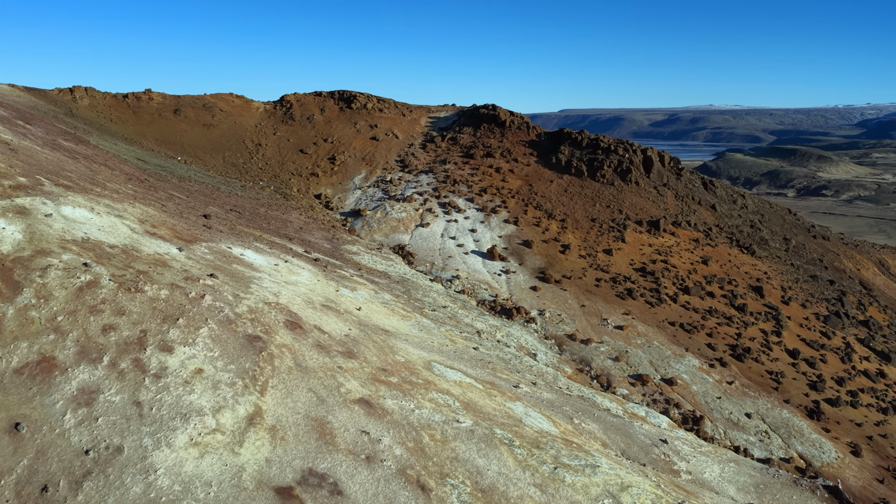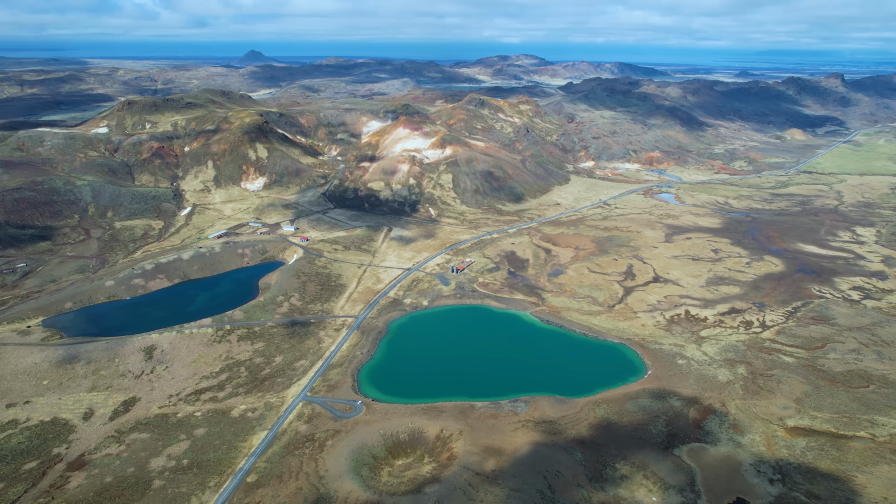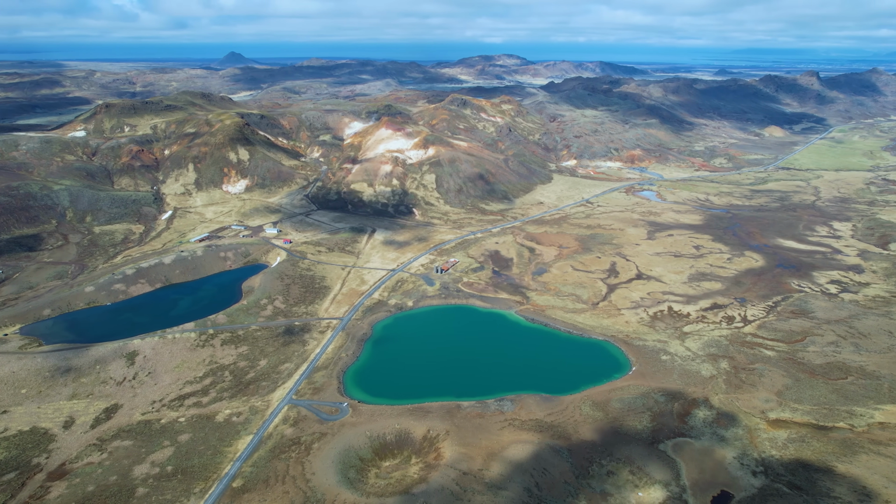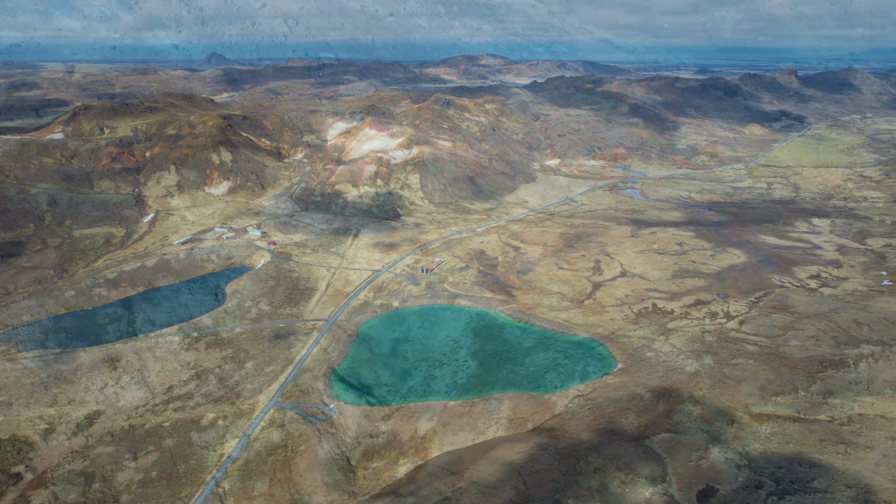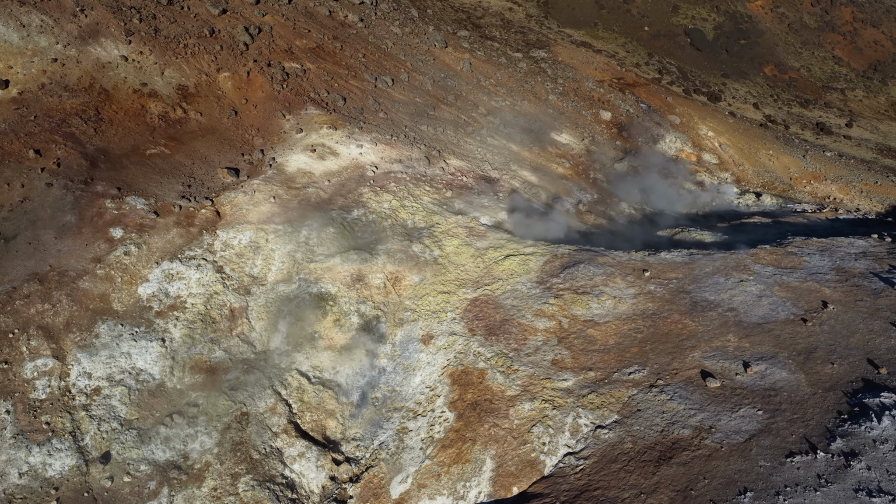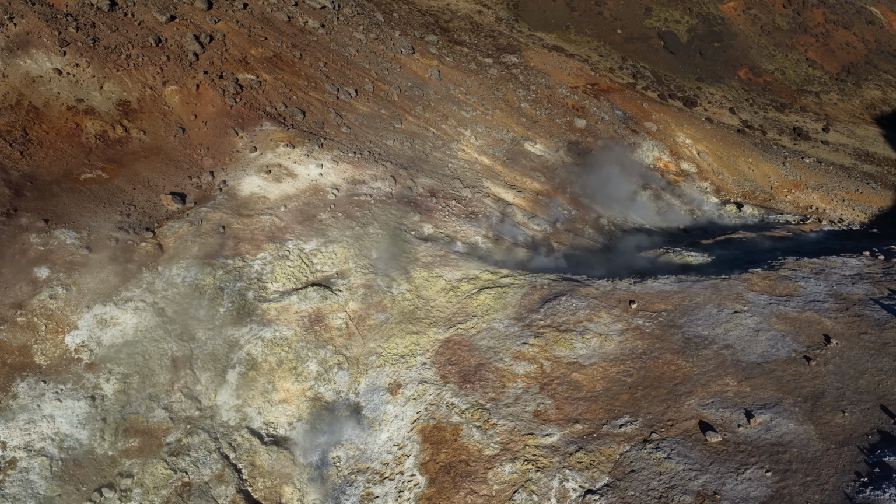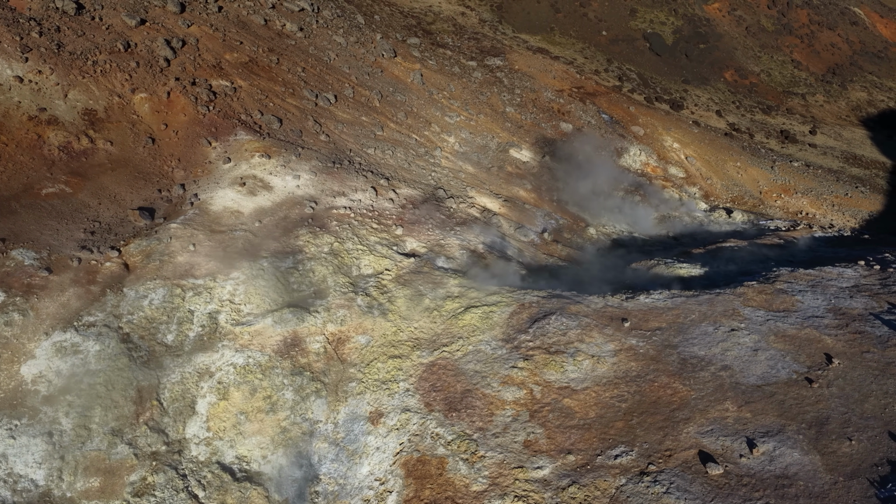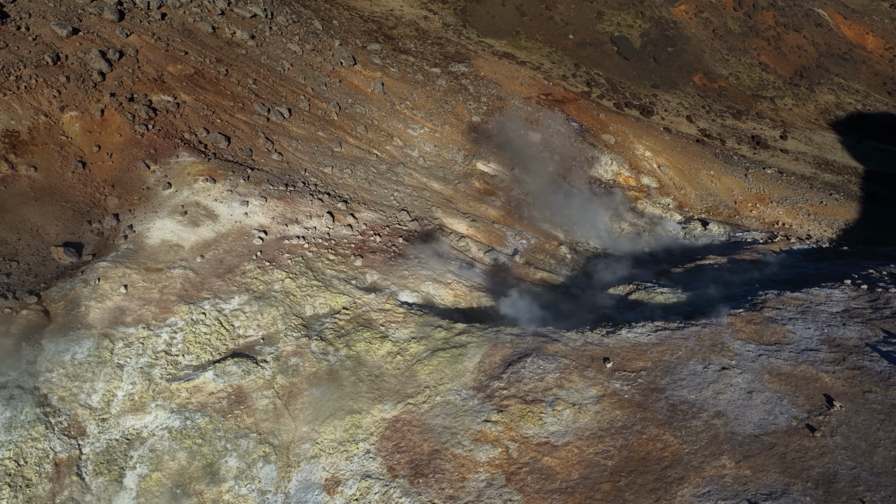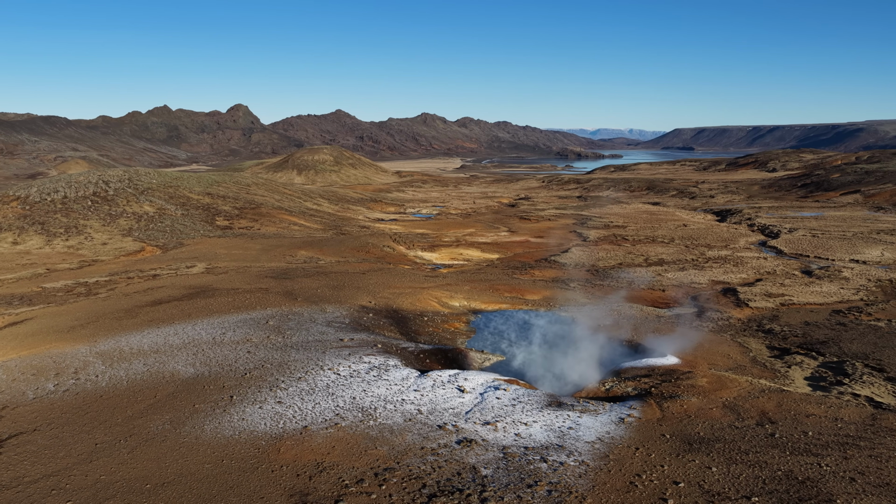And this time, I was only going to use the car park by the explosion crater Grænavatn to take off, to do a little drone circle with my filming drone. I have a tendency to follow the steam, not just for the visuals. It's also to see if the geothermal areas are undergoing some changes. And tours like this sometimes provide me with footage to upload to stock agencies. So I decided to stop by at Engjahver Hot Spring.